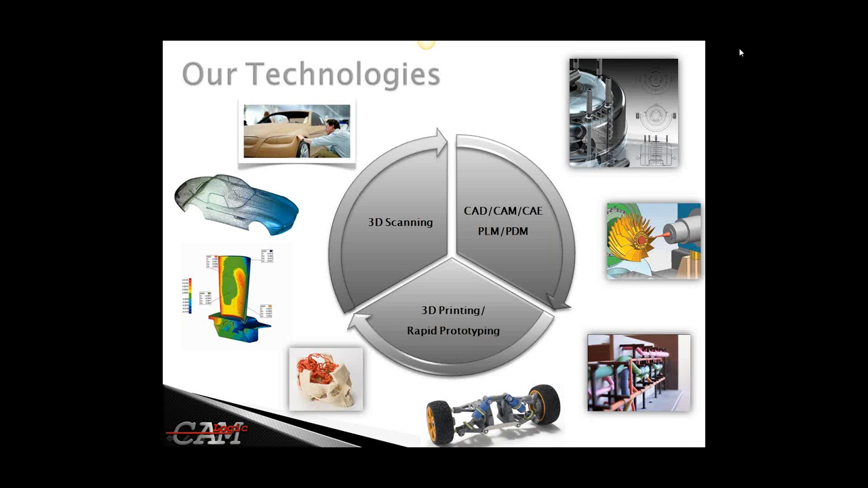This is a good mix of the technologies we specialize in, and it allows us to stay in touch with our customers through the complete engineering and manufacturing cycle, from product design through rapid prototyping, and into manufacturing, scanning, and reverse engineering.